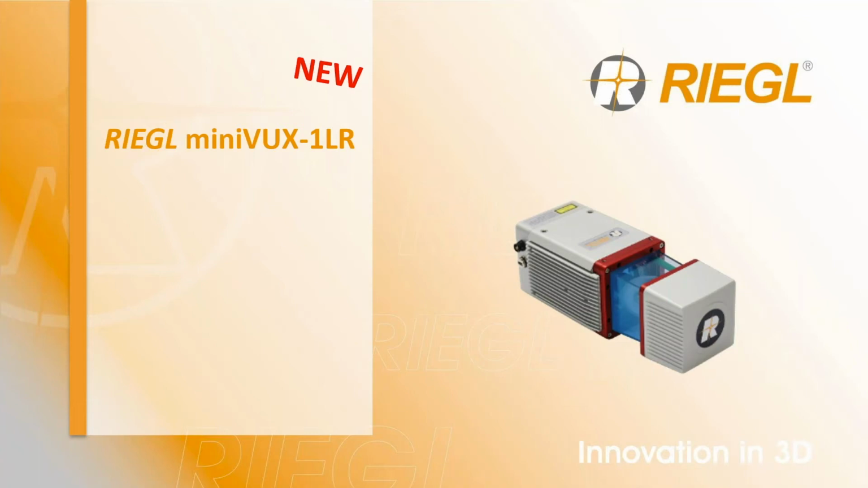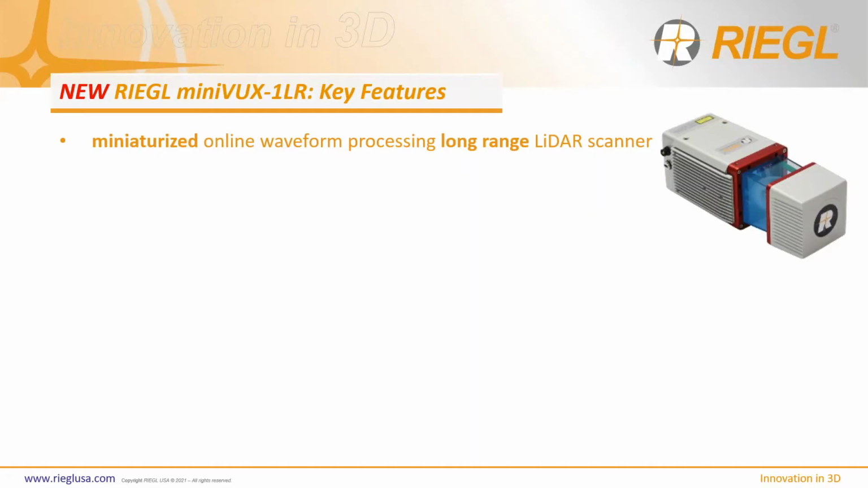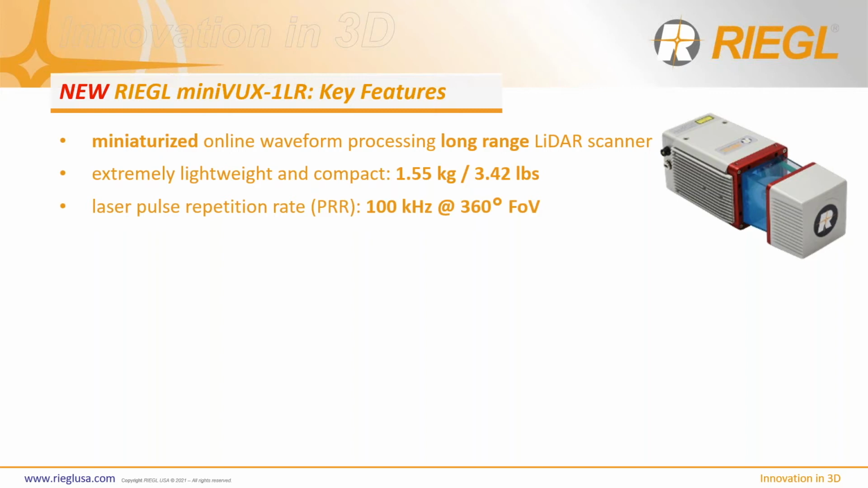Now, as a theme of today's presentation is increasing the range and efficiency for the overall VUX product line, naturally, I'd like to introduce our new miniVUX-1 LR. The LR is our miniaturized long-range sensor type for the miniVUX series. Same size, weight, and dimensions, and it offers a laser pulse repetition rate of 100 kilohertz at 360 degrees, just like the miniVUX-1 UAV.